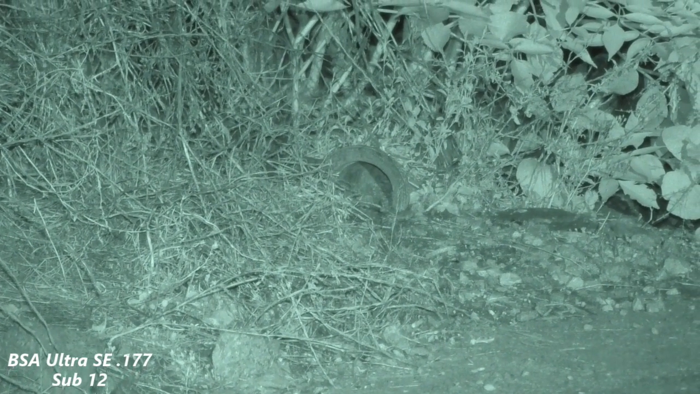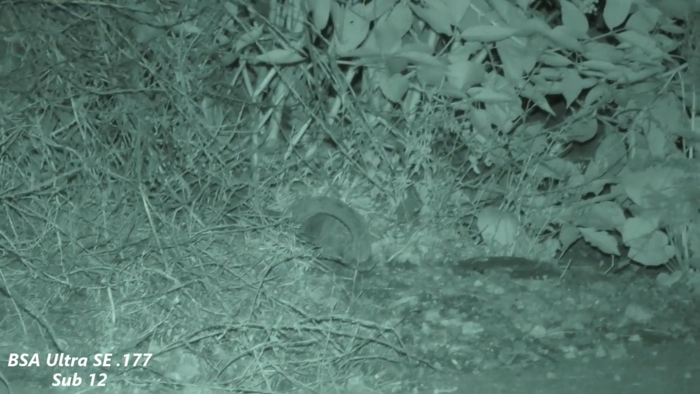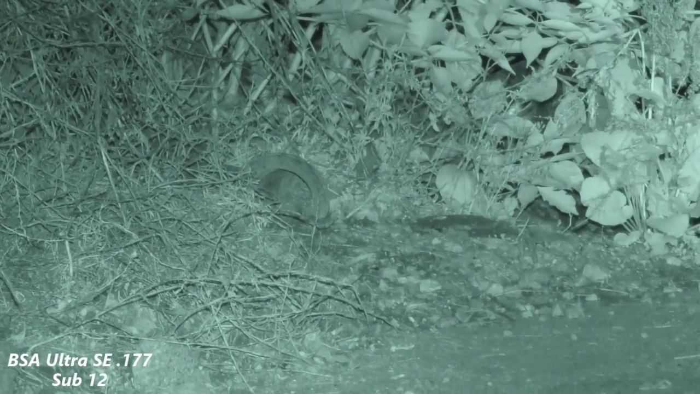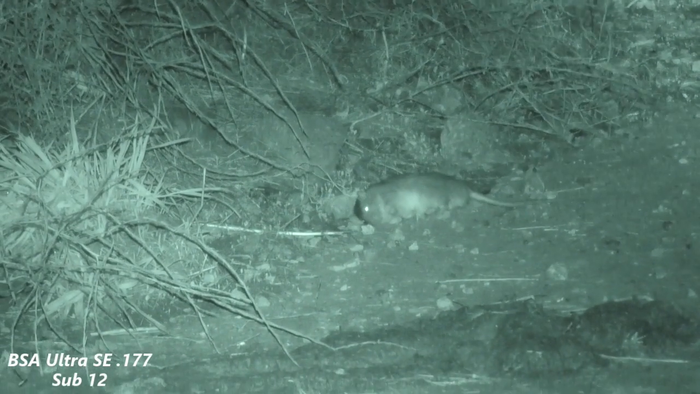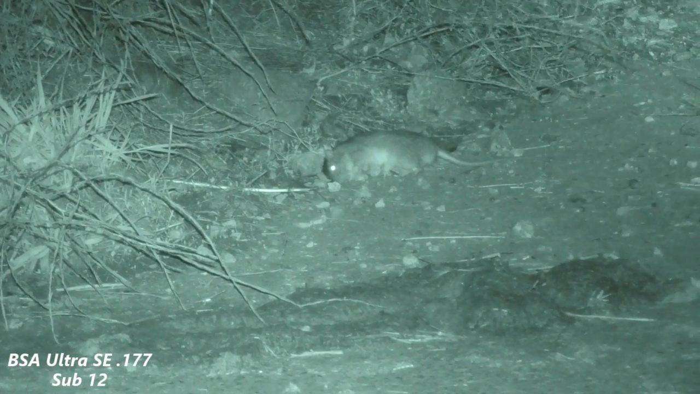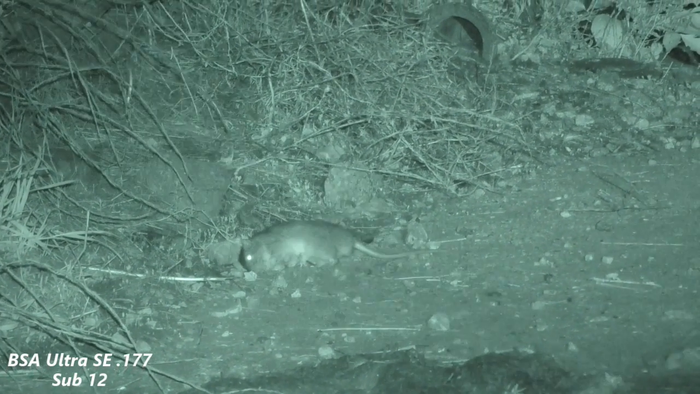At first we thought this was a bad shot, but just give it a few seconds, you'll see that it was enough to put it down, which I thought was pretty funny. I thought when you shot it's just come out of the pipe. No, it's dead.